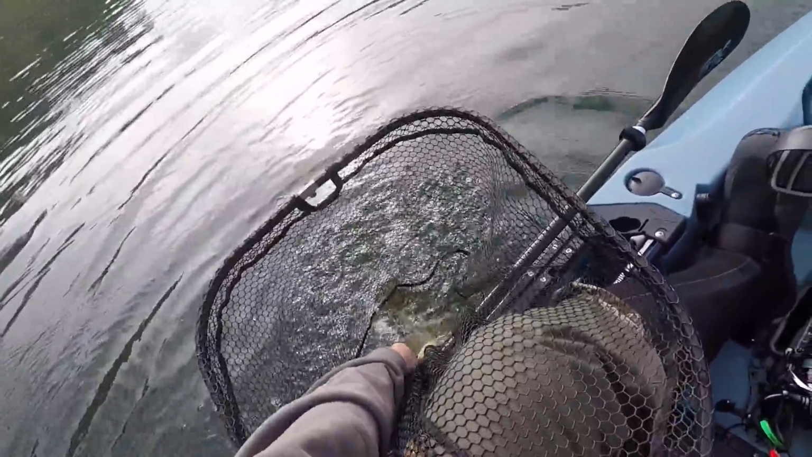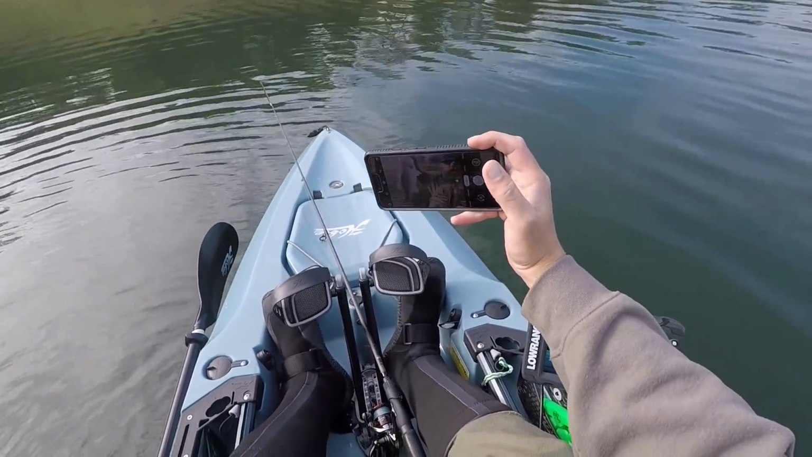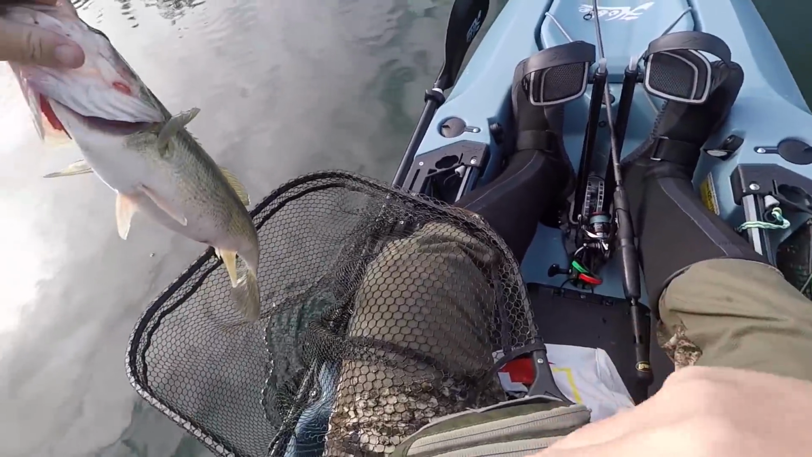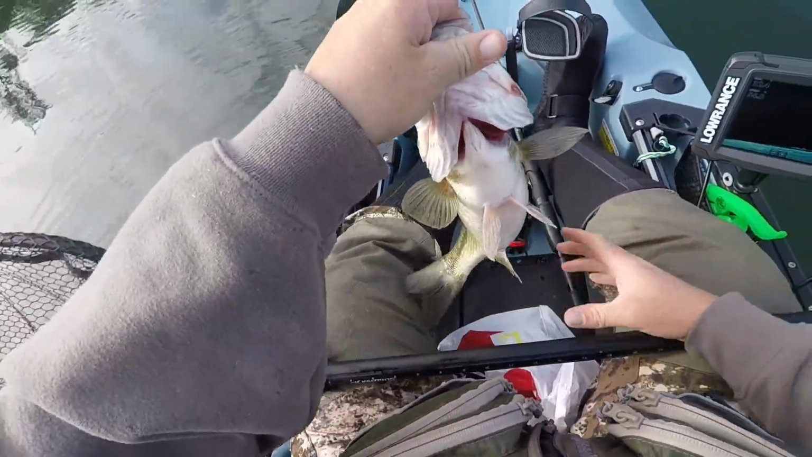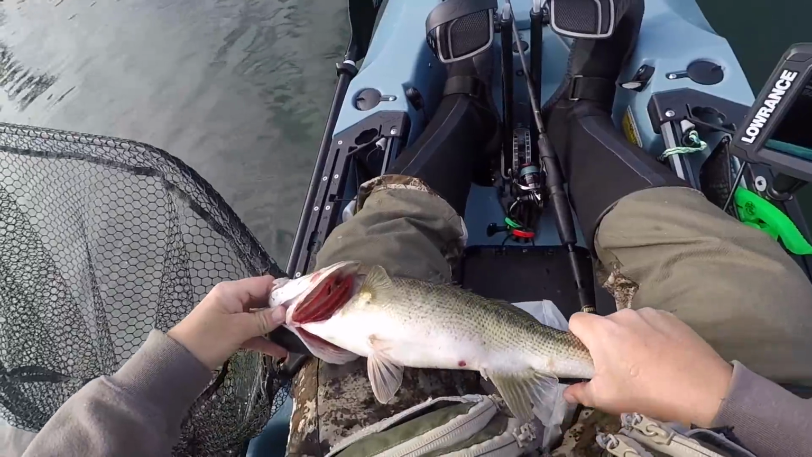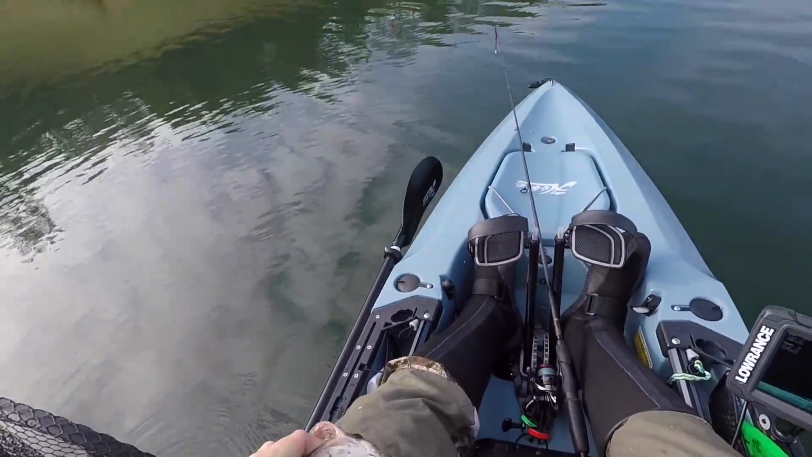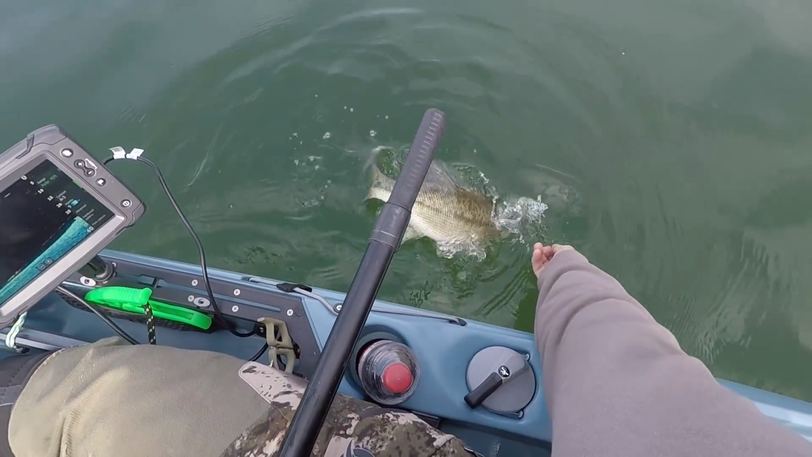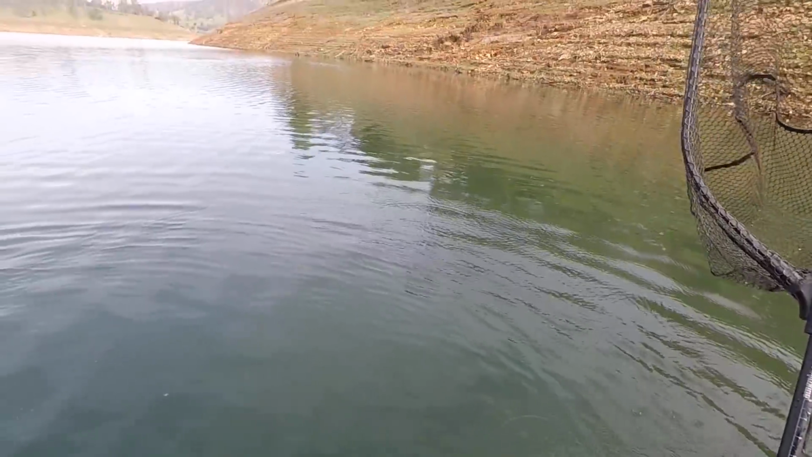Oh, jeez, come on, dude. Fatty. All right. He's about 17.5 inches, 17.5 or so. So not bad. He's probably 3 pounds easy. Let's get a release on this guy. That's a beautiful fish. Gosh. All right, dude. Have at it. Perfect.